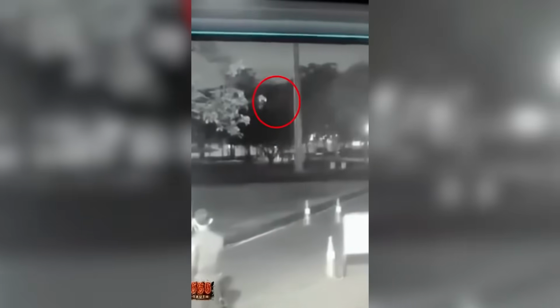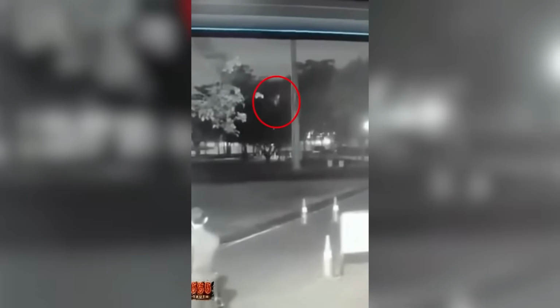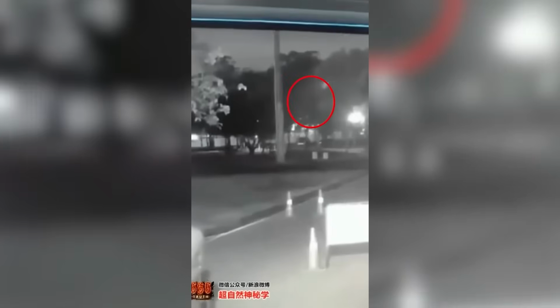This piece of footage comes from a CCTV camera in Thailand. Security guards were stunned by this strange object floating through the air. Take a look at this. Now, a lot of people were quick to say this was just a drone, but others have different opinions, including the guards. At one point, the guy filming the footage captured on the CCTV says the word penanggalan.